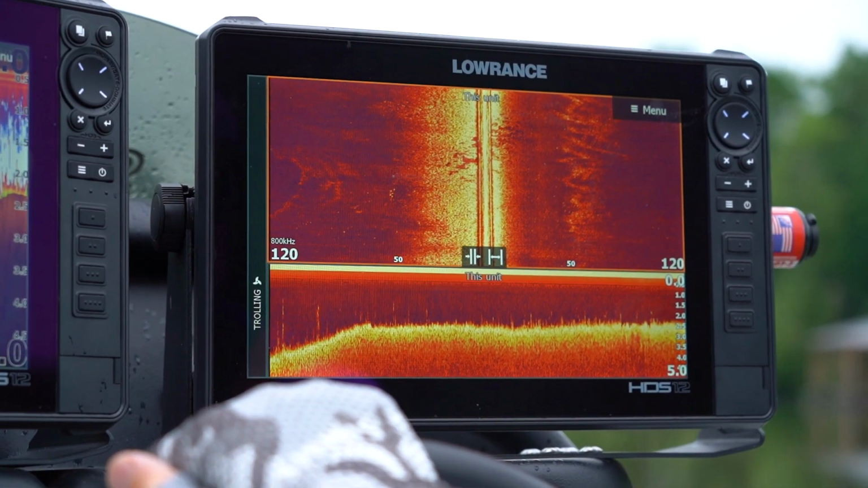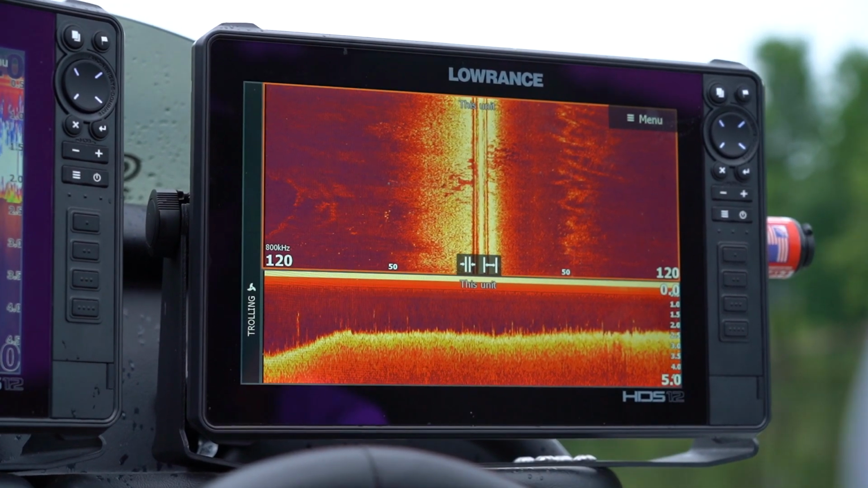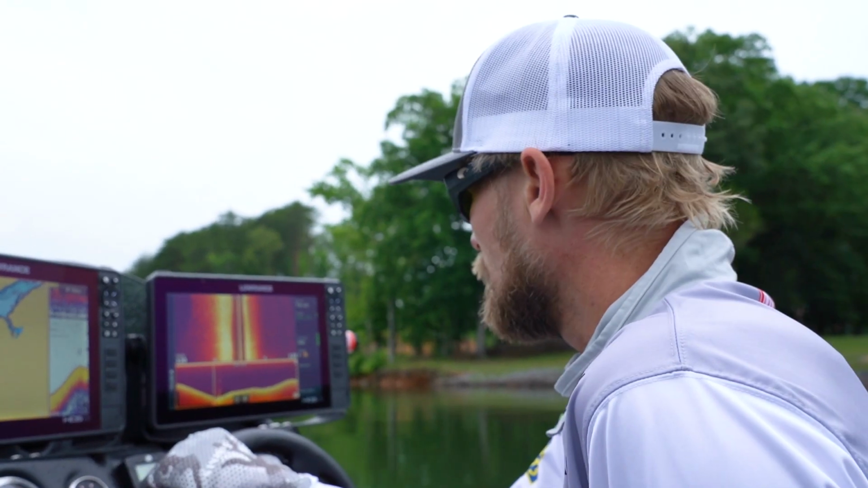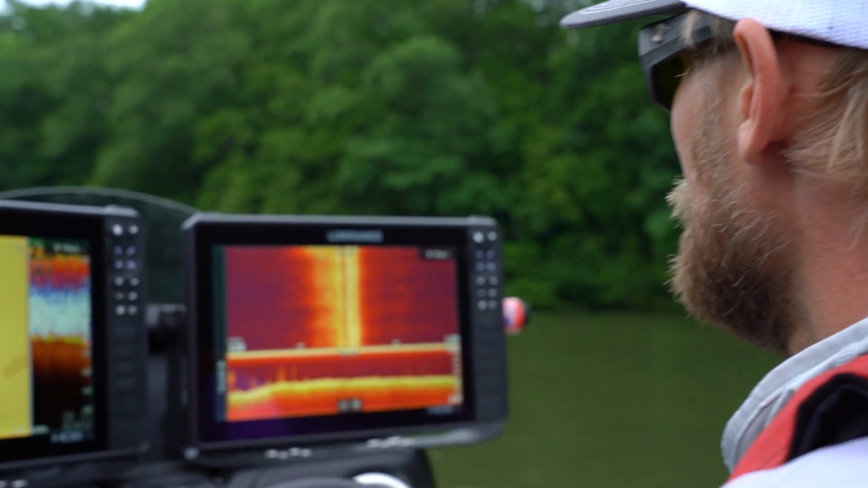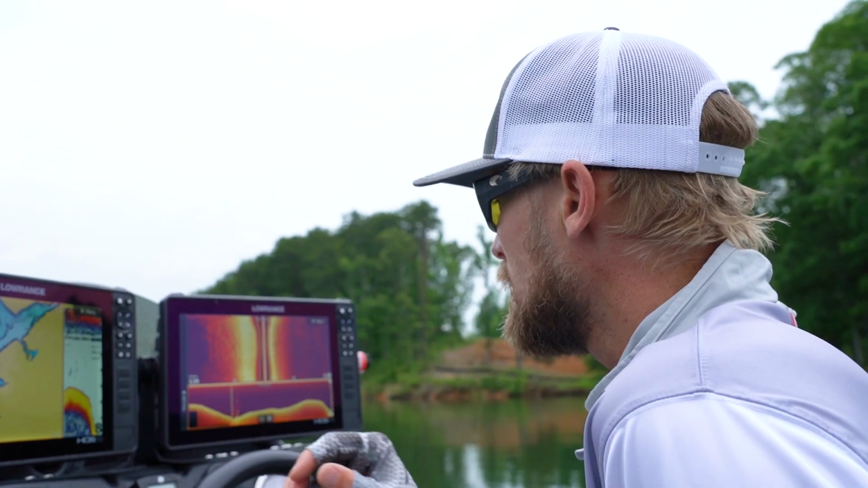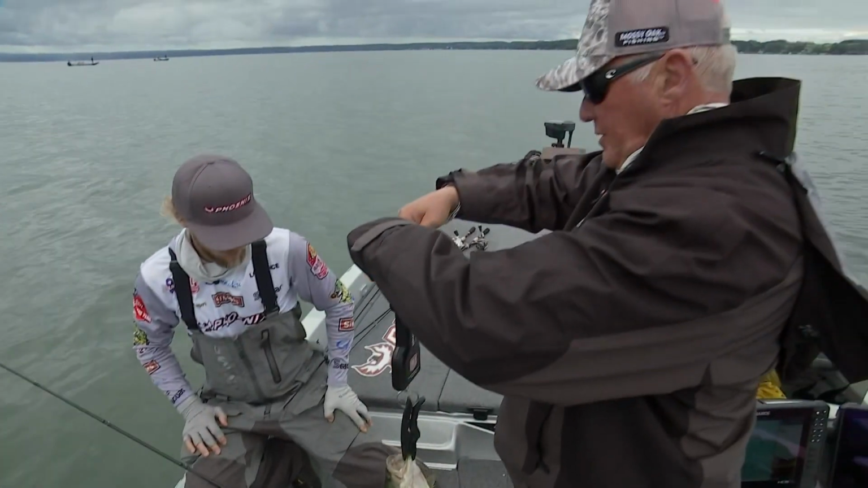This is my favorite color palette on side scan and down scan. We call it the Halloween palette. That's by far the best in my opinion. I can see fish with it better, mostly. This is the reason why I like it. And it really lights up the hard spots on side scan really bright, so you can see where there might be a shell bed or a hard bottom. It really makes those things stick out, which is a very important thing, of course, in bass fishing.